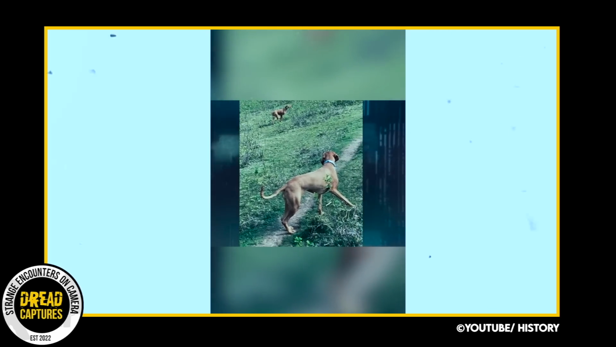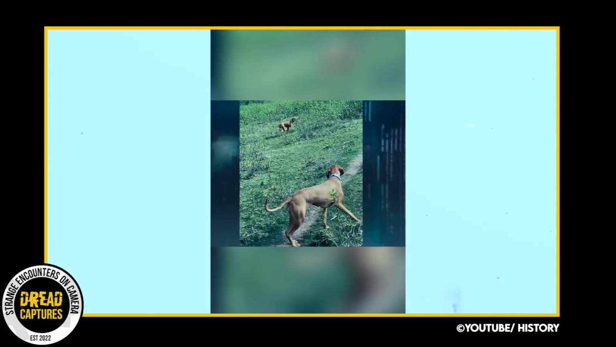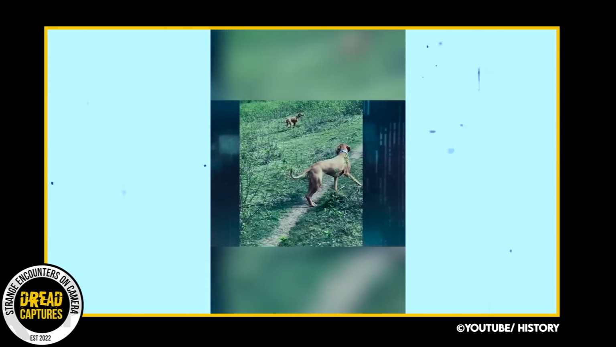I'm not sure what's going on here, but one of the dogs can be seen frozen mid-stride in the background. What do you guys think is going on here?